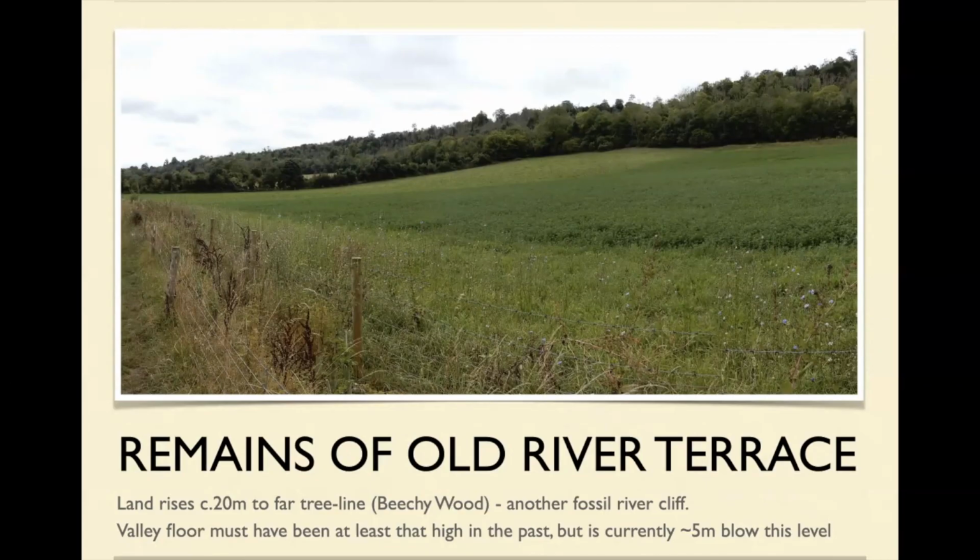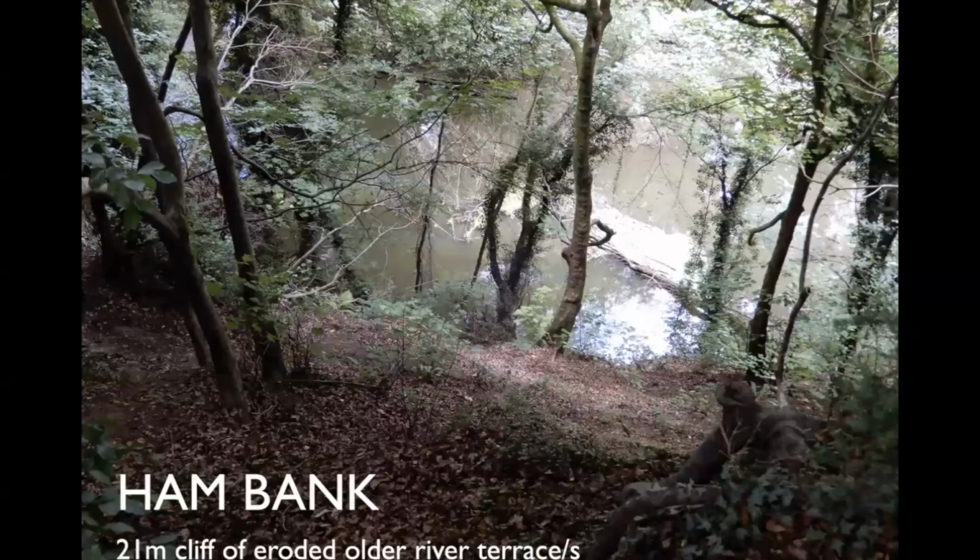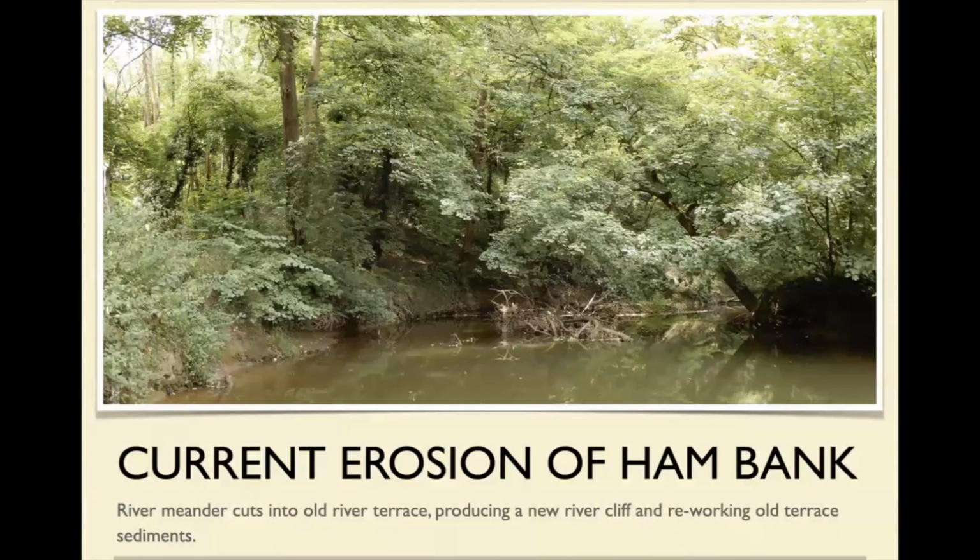And these are the old terraces. And this is Ham Bank. So if you go to Ham Bank, you are now currently looking down 21 meters to the river, to the Mole. The Mole is currently eroding into this terrace at Ham Bank. And there it is doing that. This is the terrace, and the cliff up there goes up to about here and then goes up from there up to our 60-meter contour.